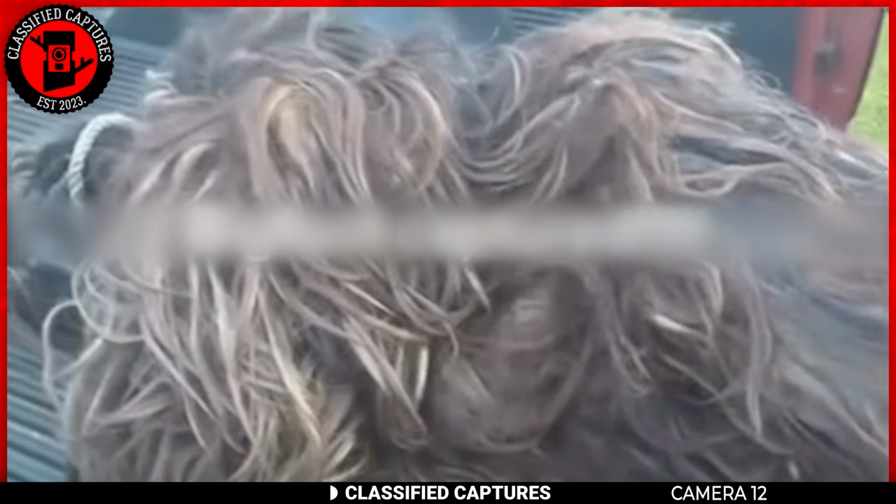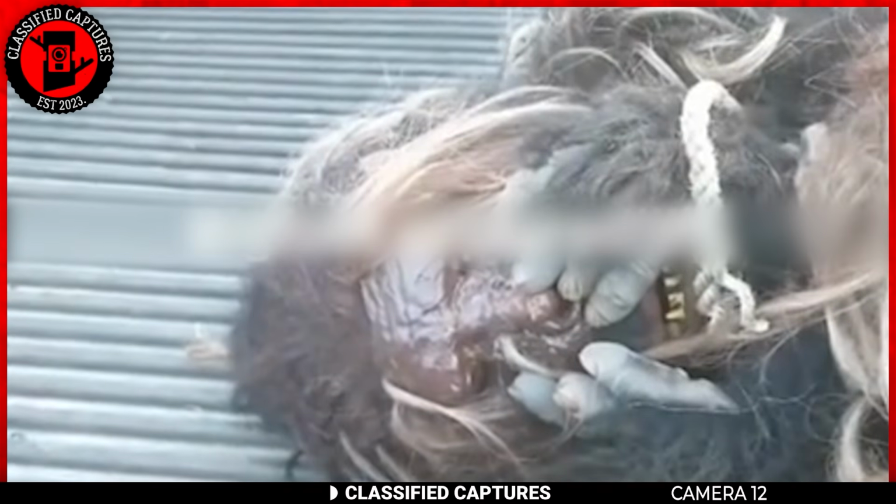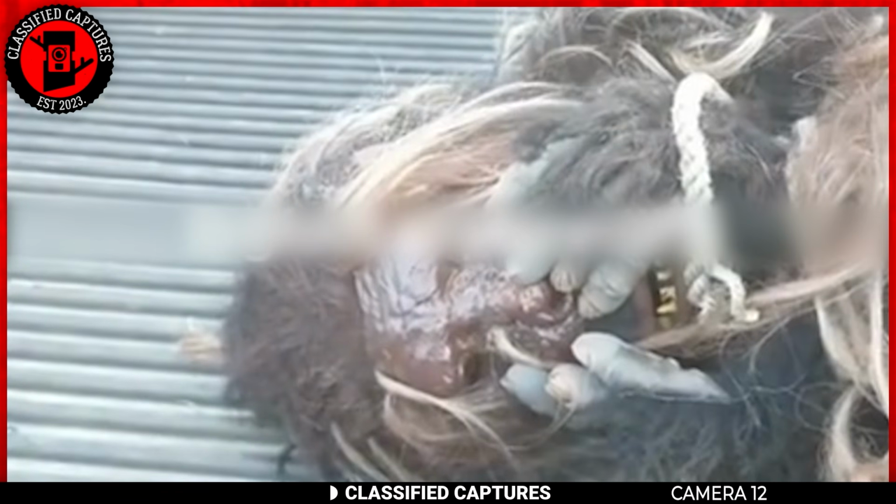Next, we've got this footage that was shared by a man claiming he'd captured a Bigfoot in the woods and brought it home. In the video, you can see the creature bound by its hands and legs lying motionless. At first glance, it appears lifeless, and you'd think it was dead. But then, unexpectedly, the creature opens its eyes. It's a startling moment, and it looks directly into the camera.